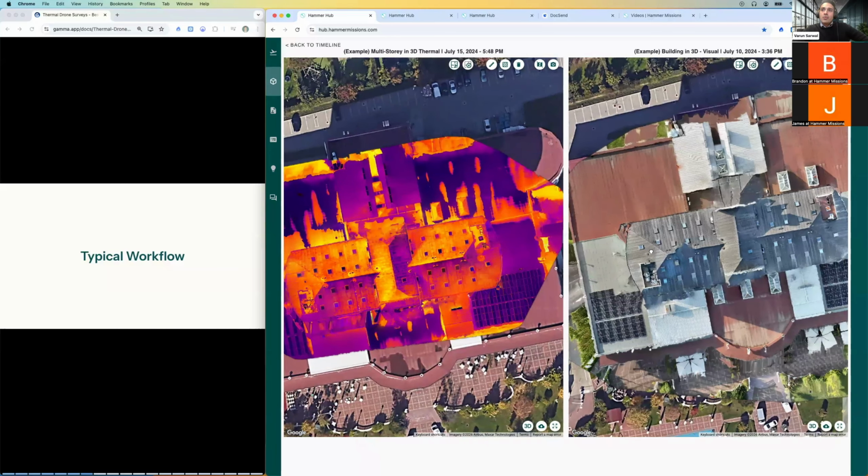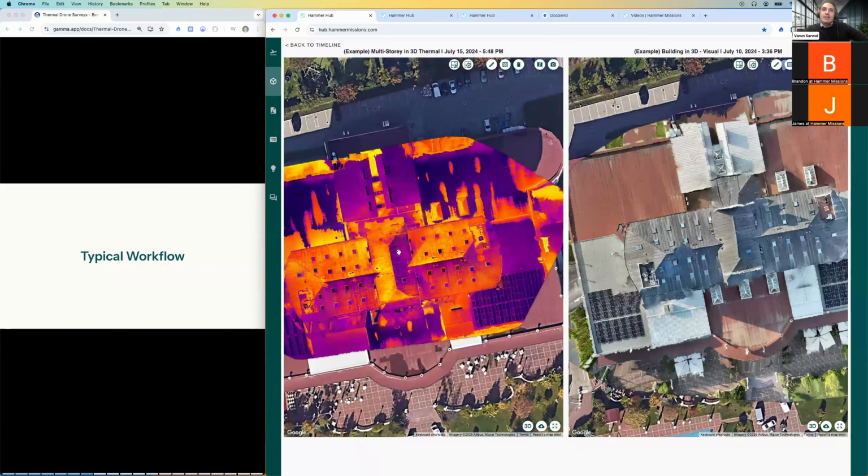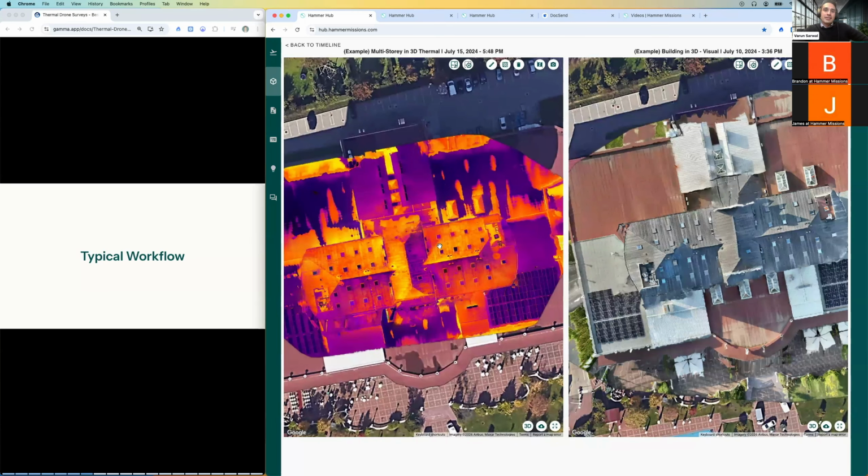And so what we will notice is that if we look at any particular area on the roof, the thermal images actually have less resolution compared to the visual. And that's one of the reasons why you need to get really high overlap between images for thermal data. Because if you don't have high overlap, the stitching of the thermal data becomes a lot harder, because there aren't enough features that the software can use to say, okay, this part goes with this part, that part goes with that part. To maximize the opportunities for the software to create this result, you need to have high overlap.